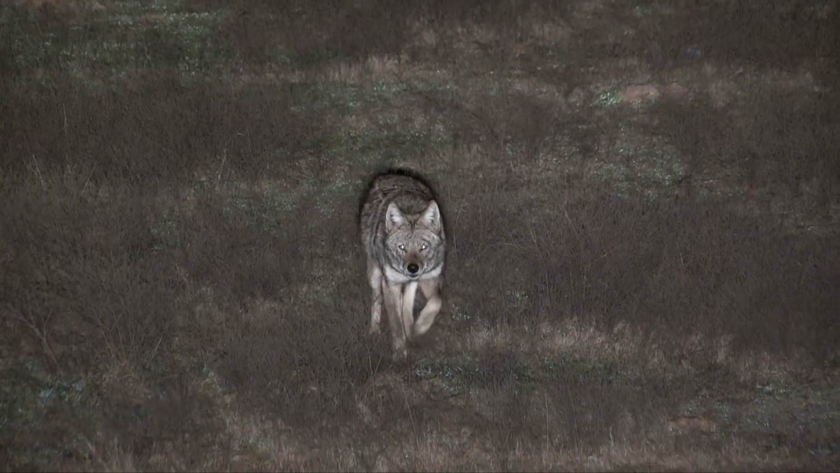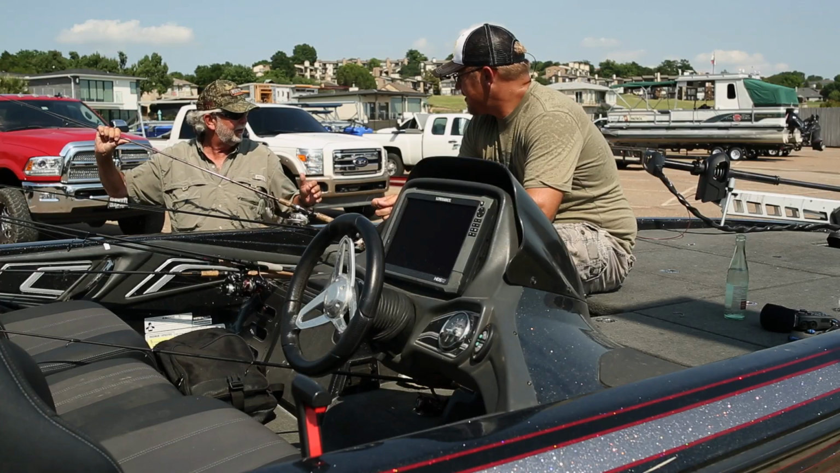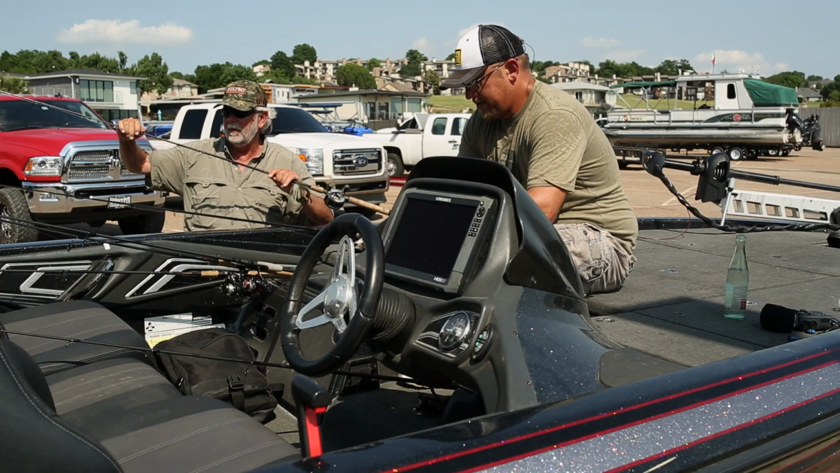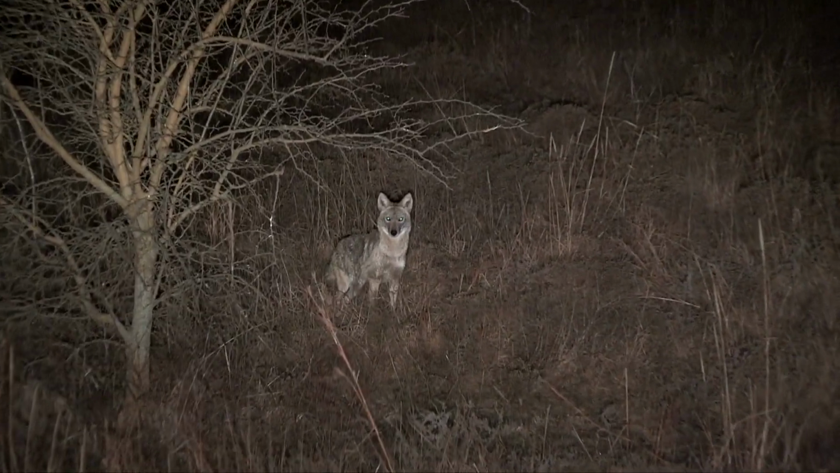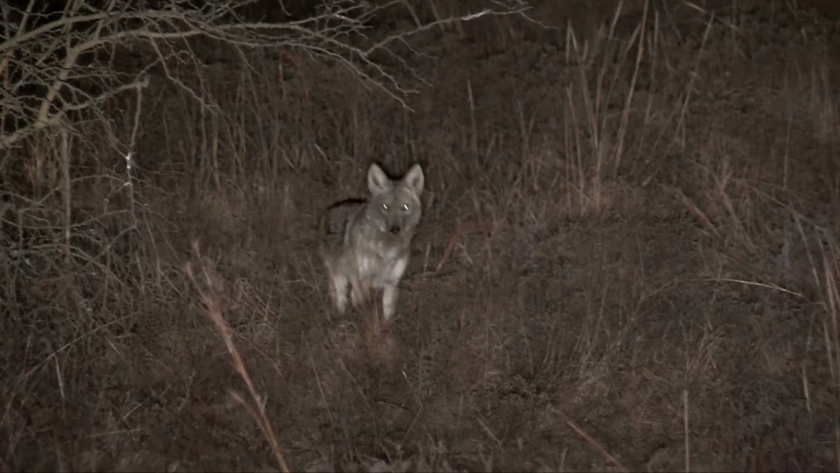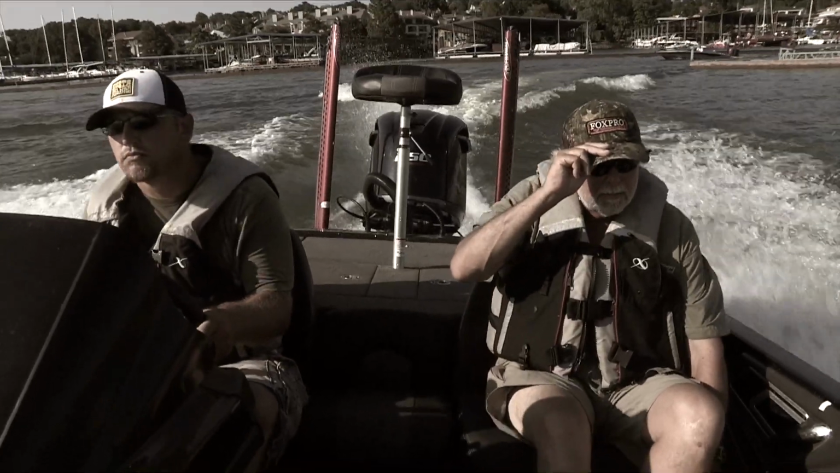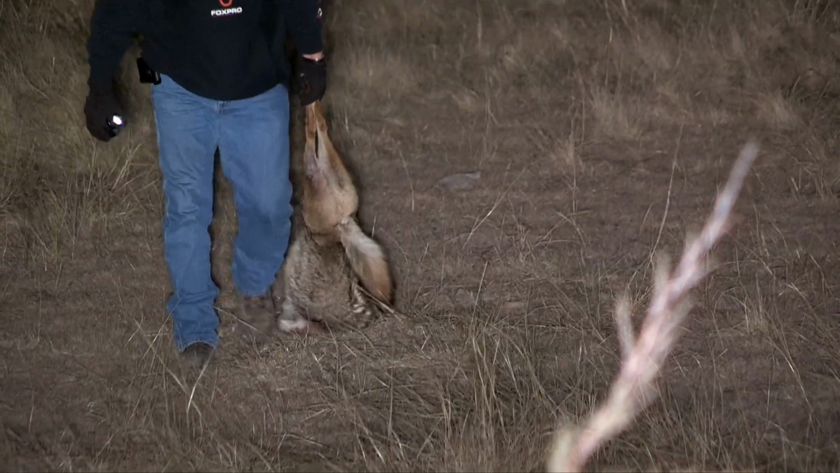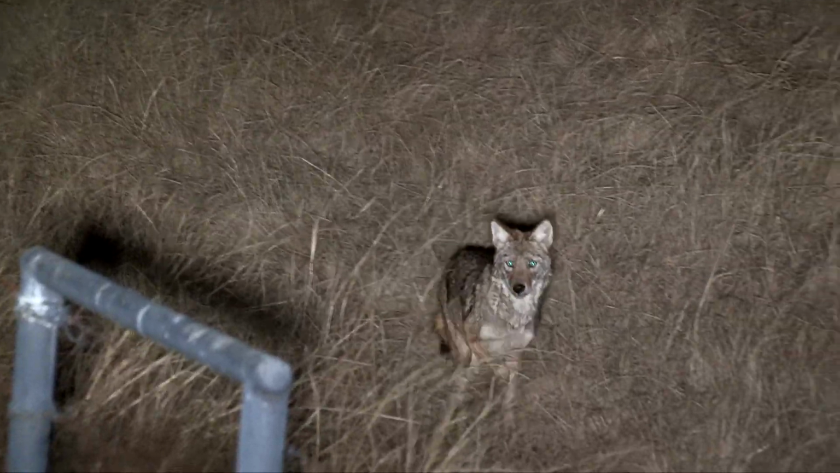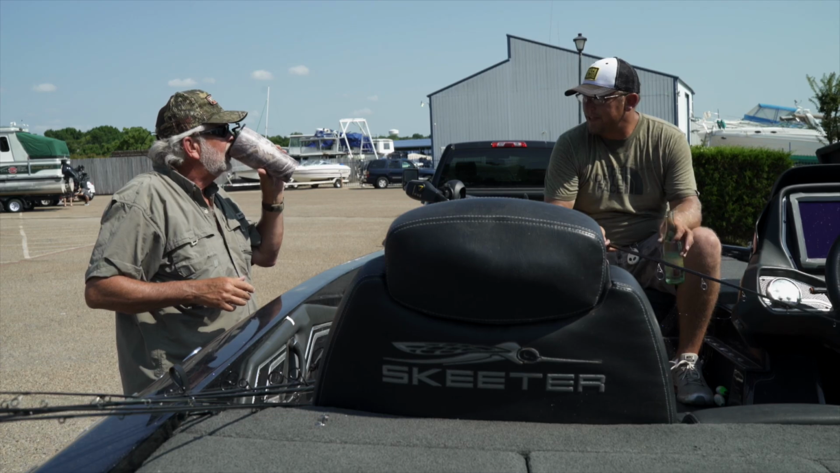Time management aspect is the thing. Just like what we're doing now, we're preparing ourselves so we don't waste any time on the water. And hunting coyotes, it's the same deal. You put in a lot of preparation and lay out the best plan you can based on the conditions, time of year, weather, everything else. All that makes an impact on your success. I honestly feel like the guy that's the most successful, bar none, is the guy that can figure out where they're going and find them.